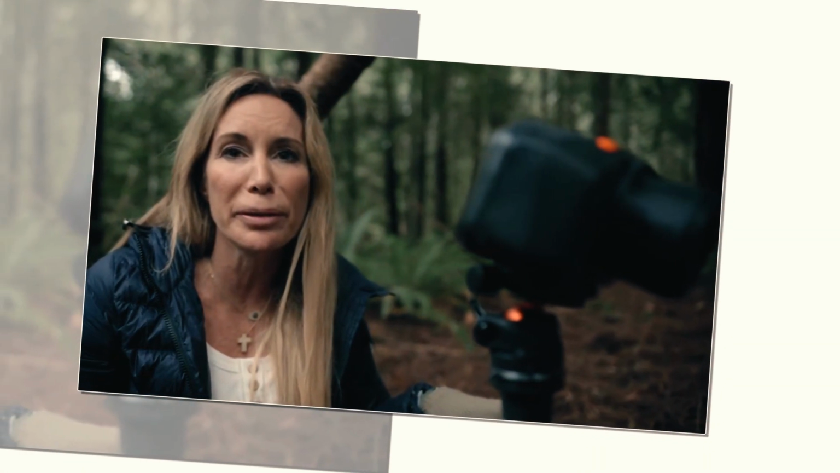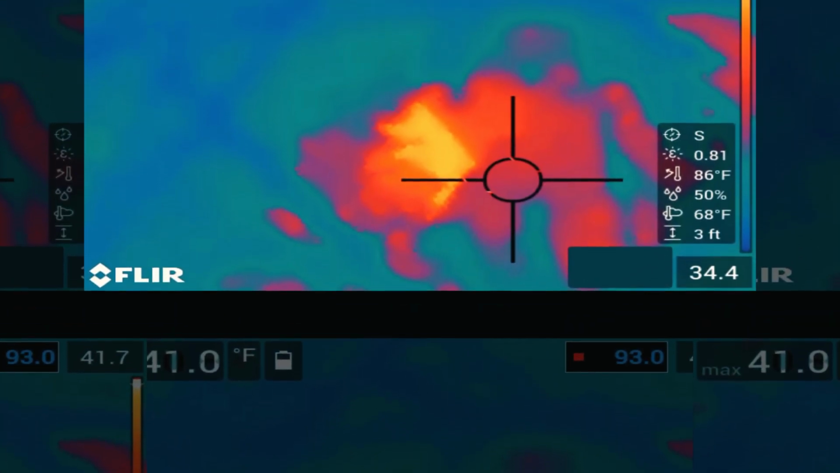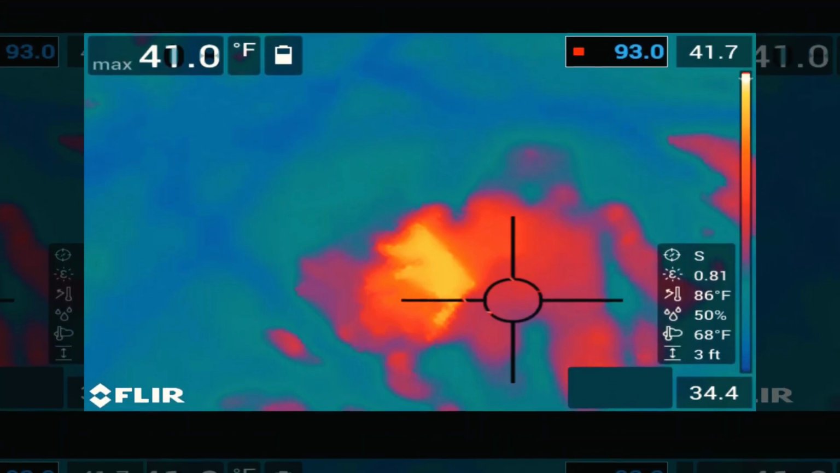The evidence they gathered was tantalizing but, like so much of Bigfoot lore, ultimately inconclusive. A ghost in the machine, a shadow in the data that raised more questions than it answered. There was no clear photograph, no definitive DNA sample. Yet, for the Expedition Bigfoot team, this was not an ending, but a critical waypoint.